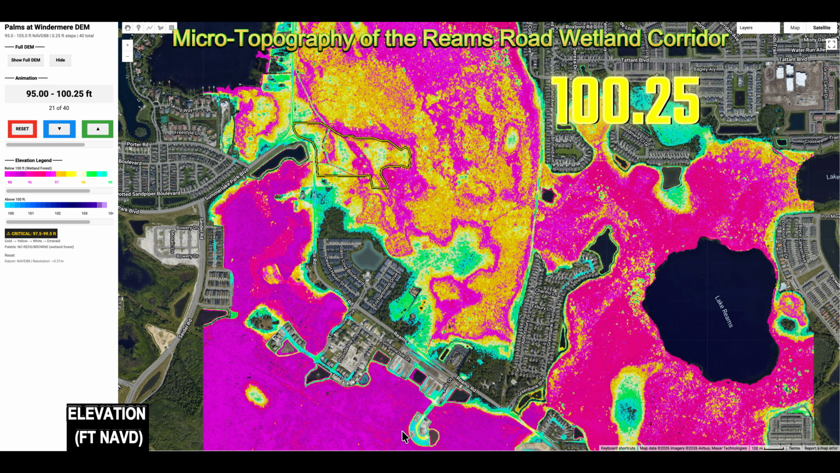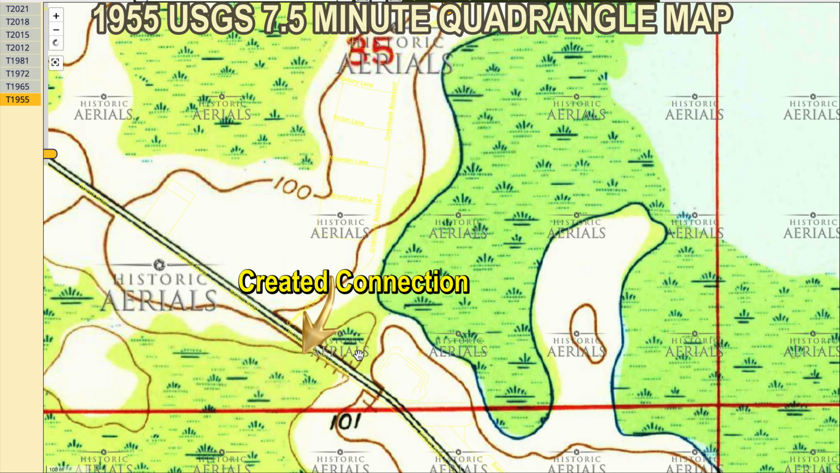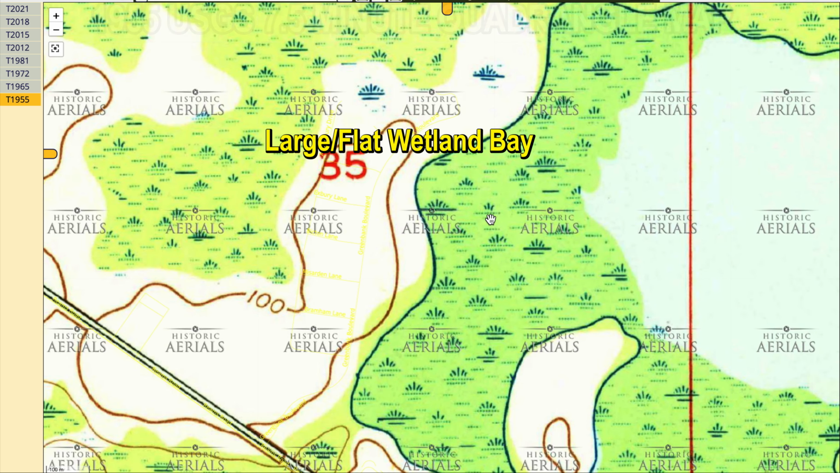The first sign of serious trouble came in 1953, when the aquifer level rose significantly. The north side of Reams Road flooded and overtopped, leading to new canal cuts. However, these canals were too narrow and had too low a profile to handle major flood events. Critically, they did not follow the original natural sloughs that had historically drained this wetland. This departure from natural drainage patterns set the stage for recurring flood problems that persist to this day.